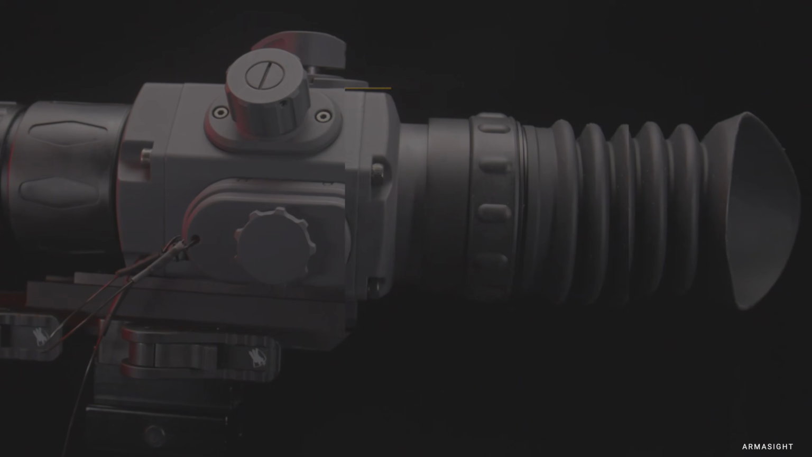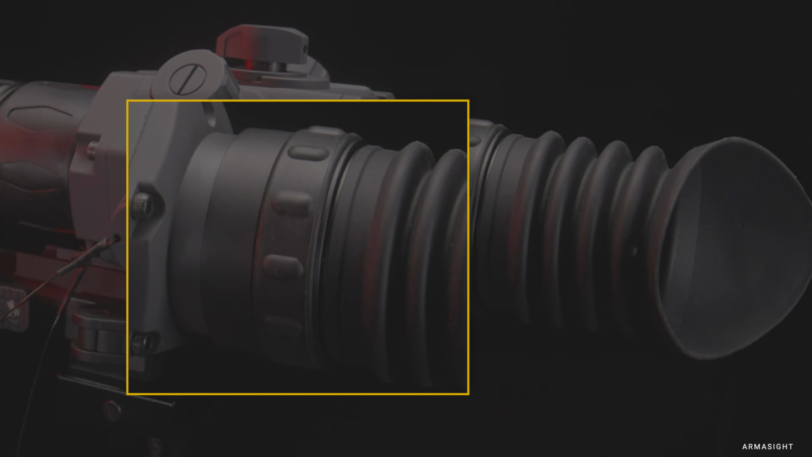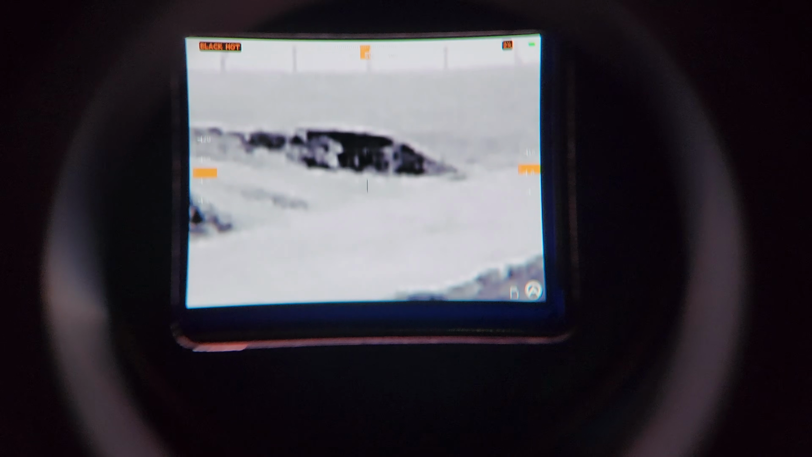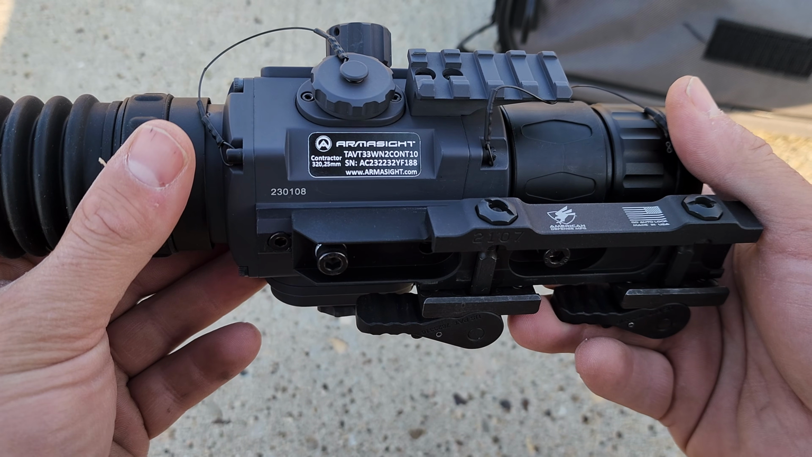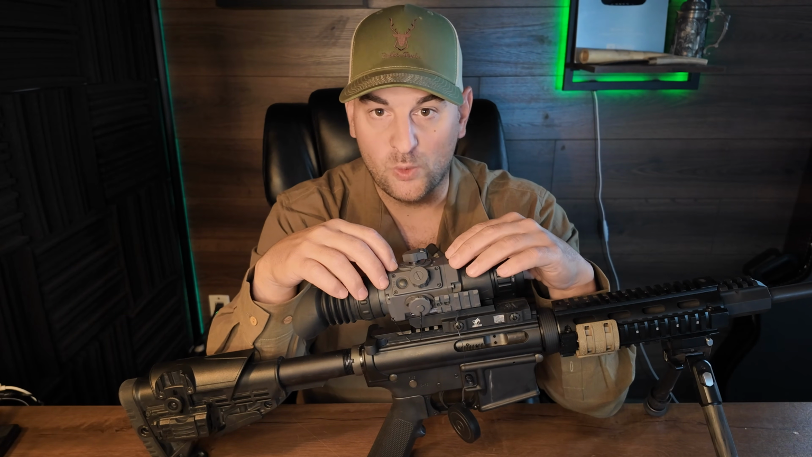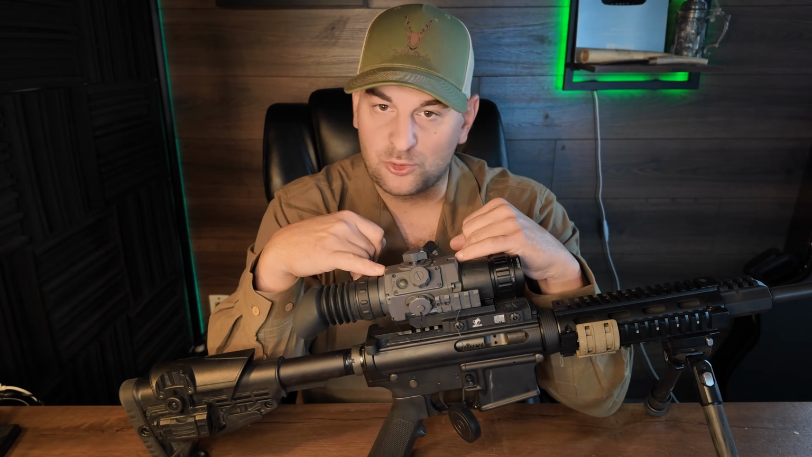And then you have basically a fast focus eyepiece, or this is really like a screen focus knob is what I call it. It's knurled and it's rubber, and that's going to bring your screen into focus because this actually has a digital screen within it. Then you have a very nice high quality real metal casing that is held together with Torx head screws. You have a really heavy duty military grade coating on the scope for rust, abrasion, and corrosion resistance. I really like this gunmetal gray color.